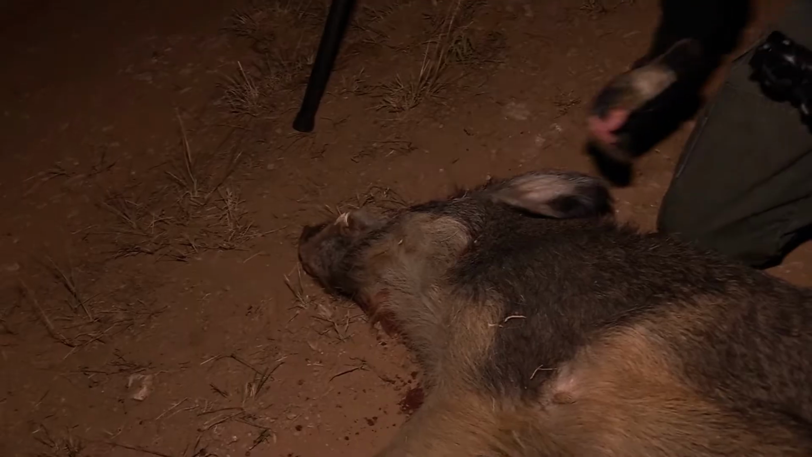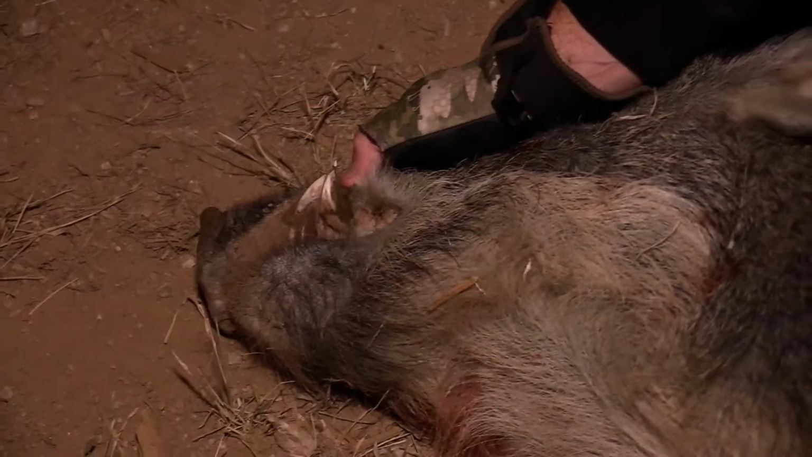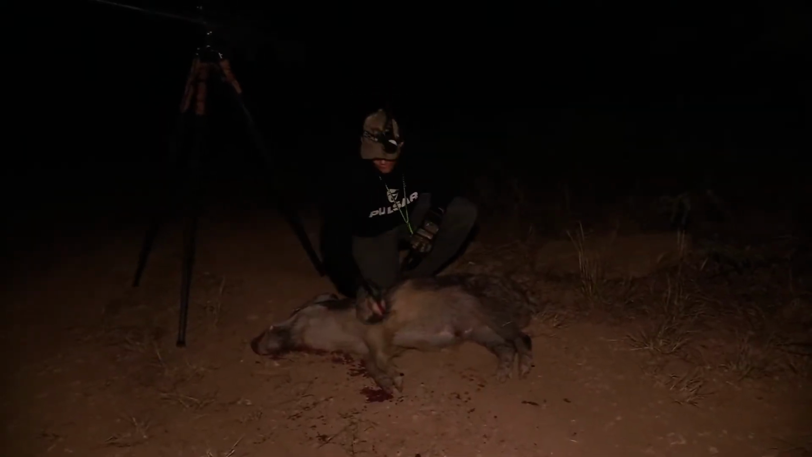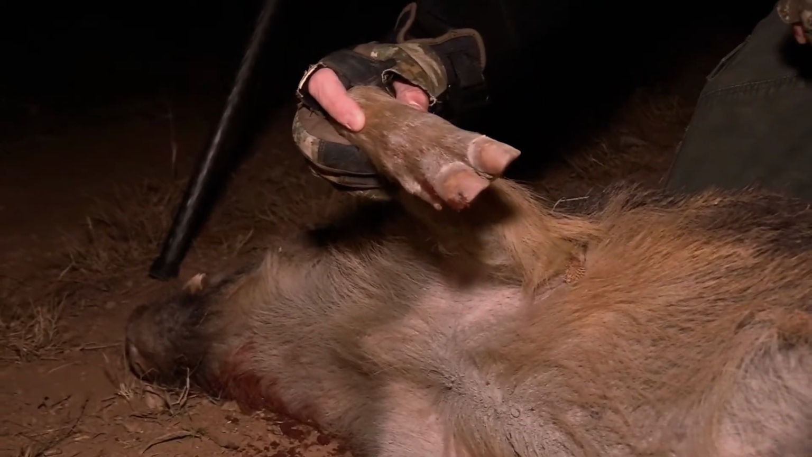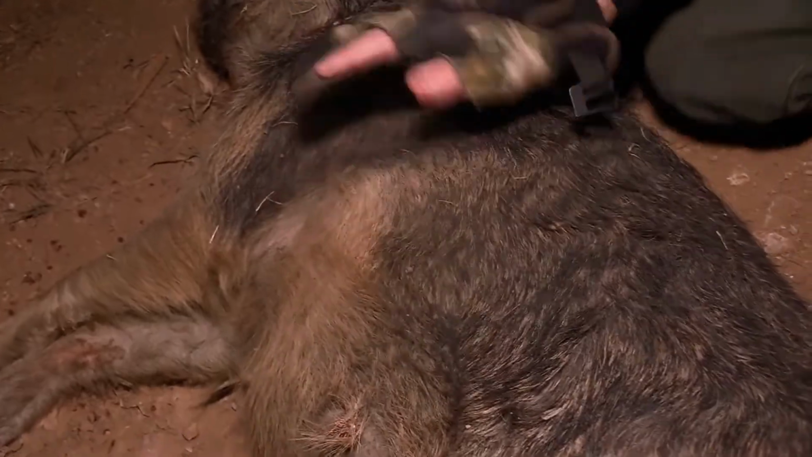Yeah, look at that. That sucker's actually got some pretty good teeth sticking out on him, don't he? For his size, man, he's got some good teeth on him. And look at that, solid white feet. All four of his feet. He's got wide hooves on all four of them. Shoot, that's a good one right there. I'm kind of surprised, to be honest with you.